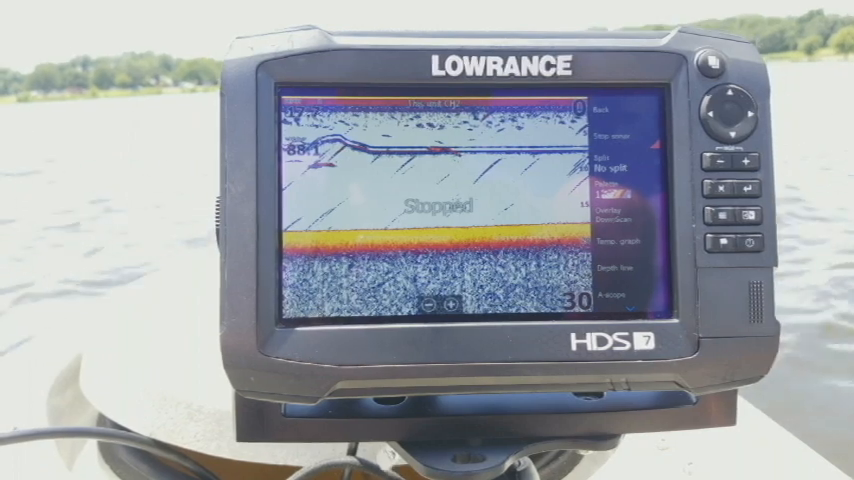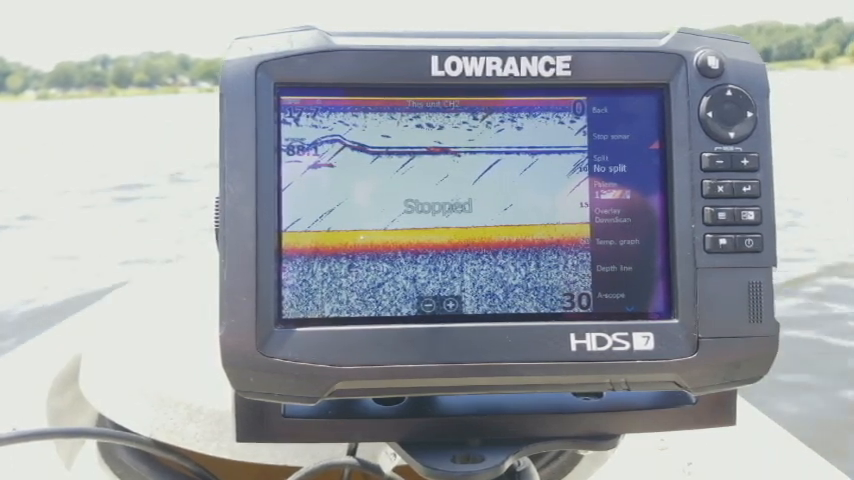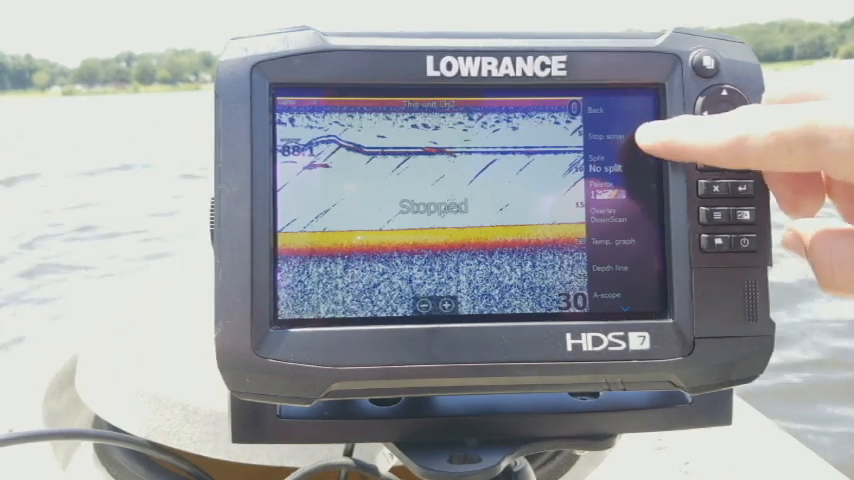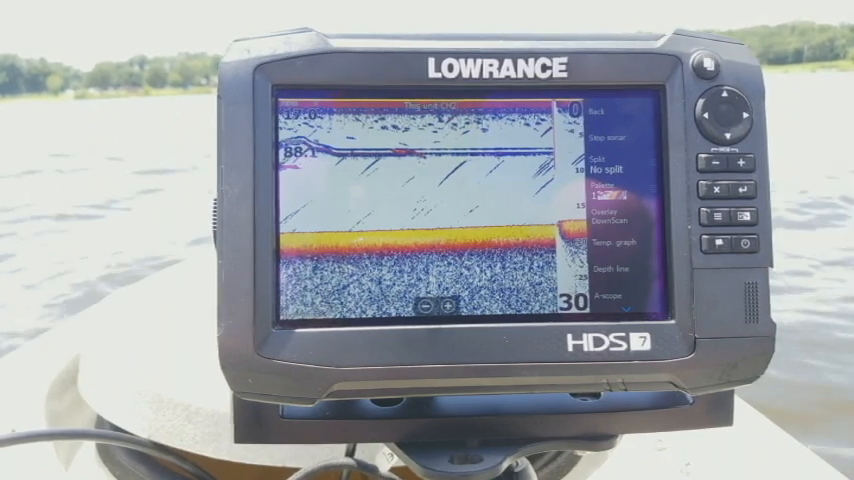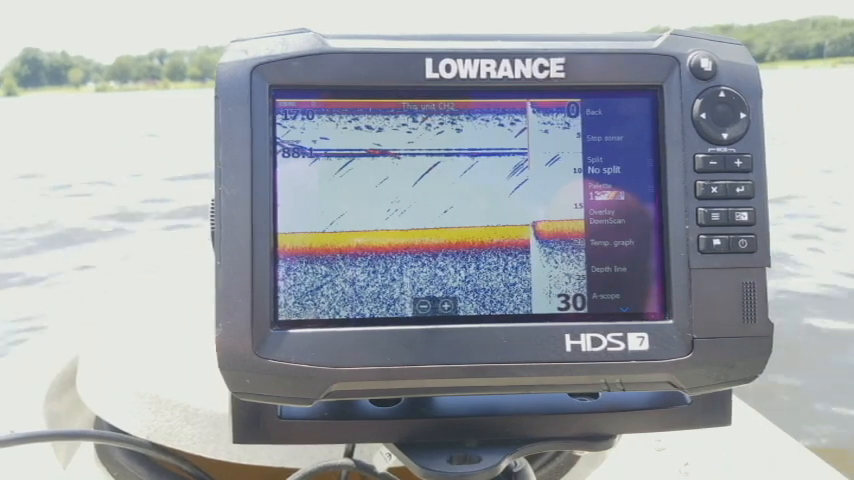This can be useful, especially if you're using it up on your trolling motor and you're pulling up out of the water quite often. I like stopping it before I do, so that way when I drop it back in and then I reactivate my sonar again, it's able to lock back onto that bottom a lot better than if I was letting it just run out of the water and lose its depth range.